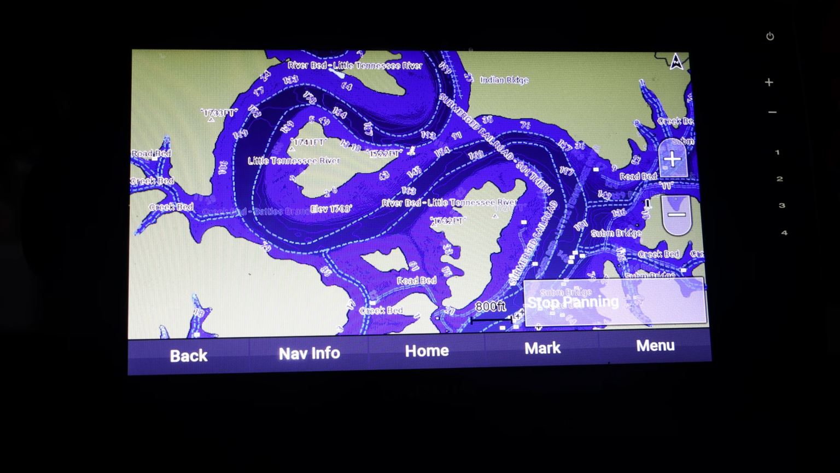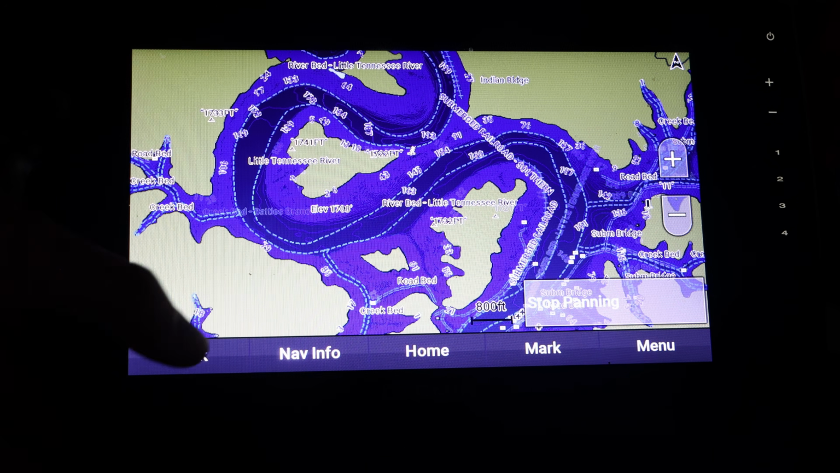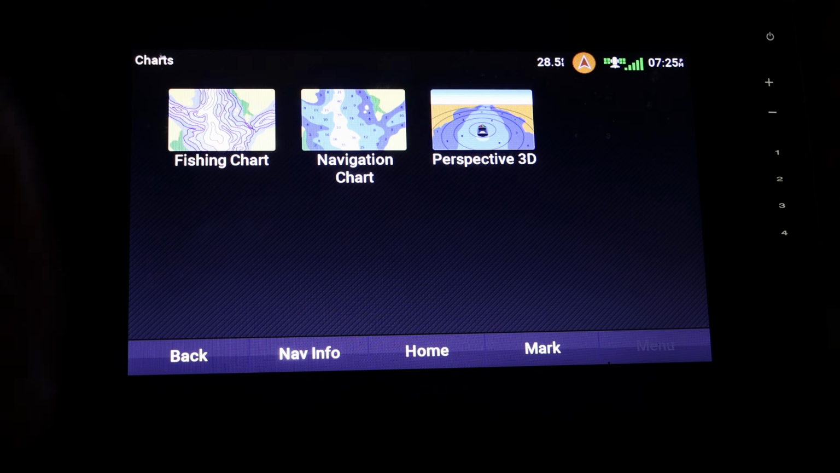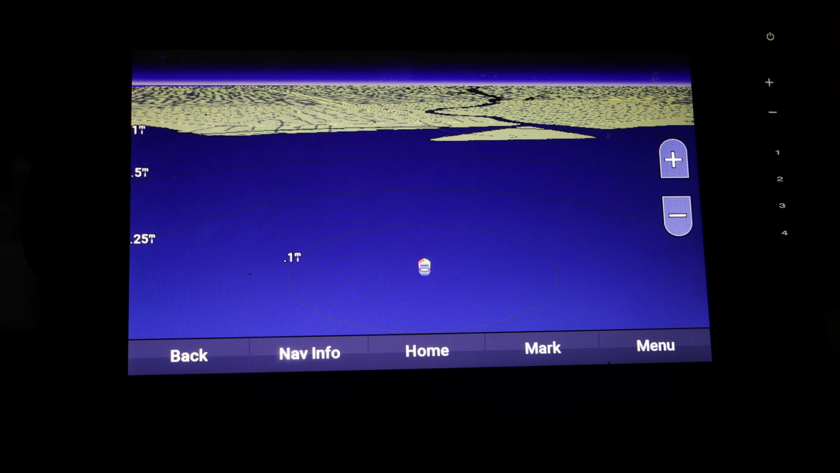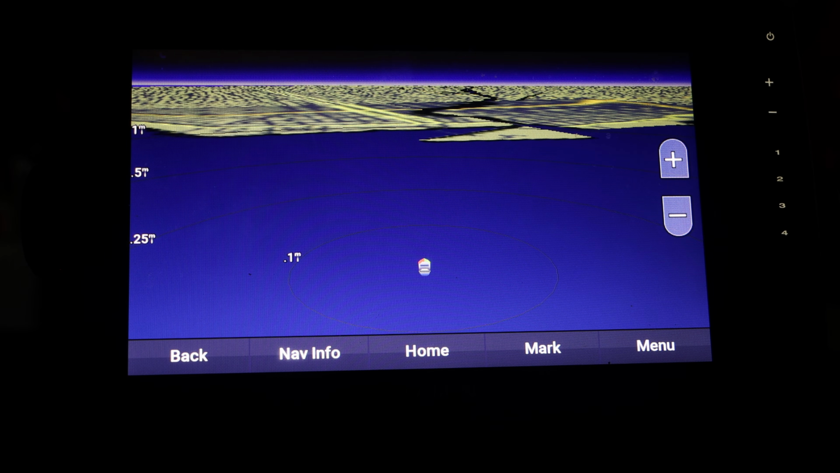Because whenever you find out a pattern and the bass are at a certain amount of depth, let's say 4 to 8 feet, you can just see everywhere on the lake where there's 4 to 8 feet. And then the next thing is the perspective 3D. Personally, I do not use this mode as much just because it's for bigger ships, but I could definitely see how it has a use, just not really a use for my kayak.